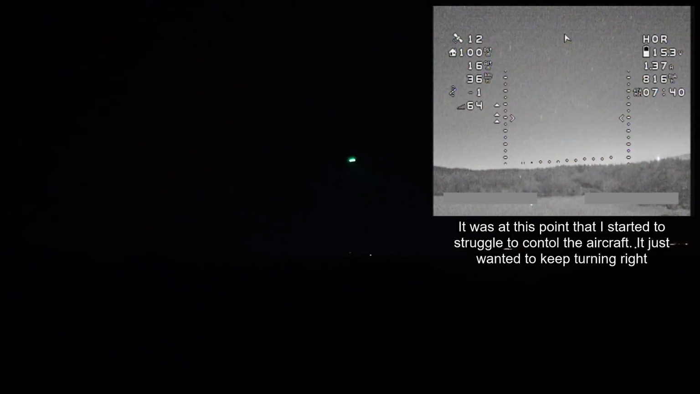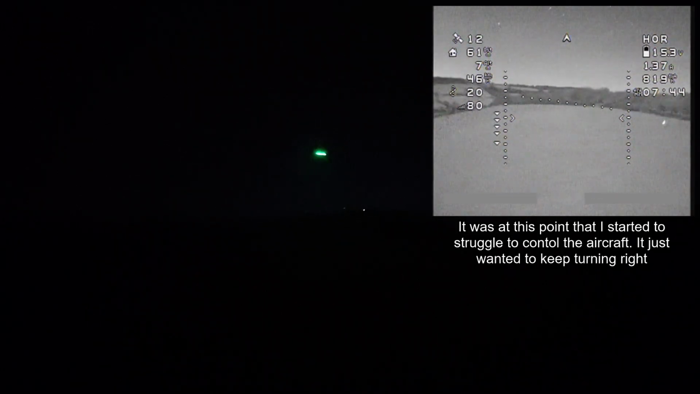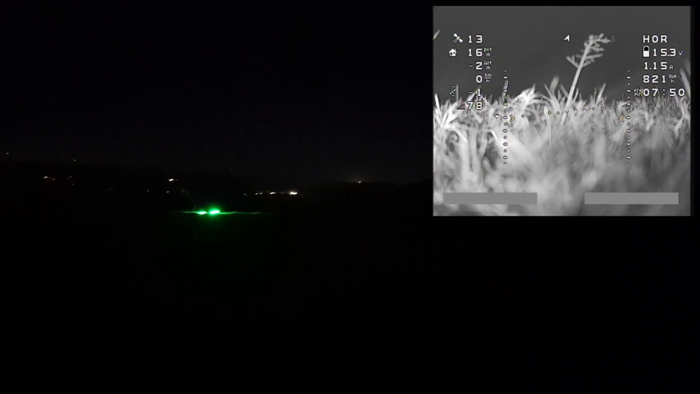Now, luckily, I was able to get the aircraft back down. I had to do some careful throttle control, and I had to really push the stick hard to the left to get it to go back in the direction I wanted. But I did manage to get the aircraft back down, and there was only a minor bit of damage to the wingtip.